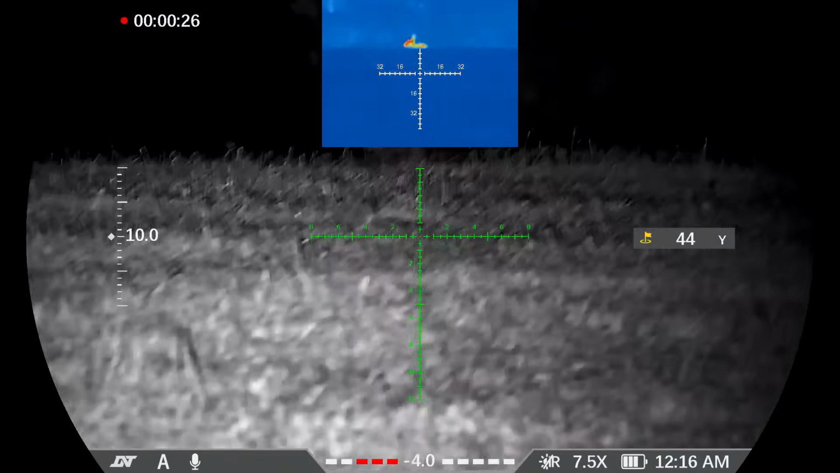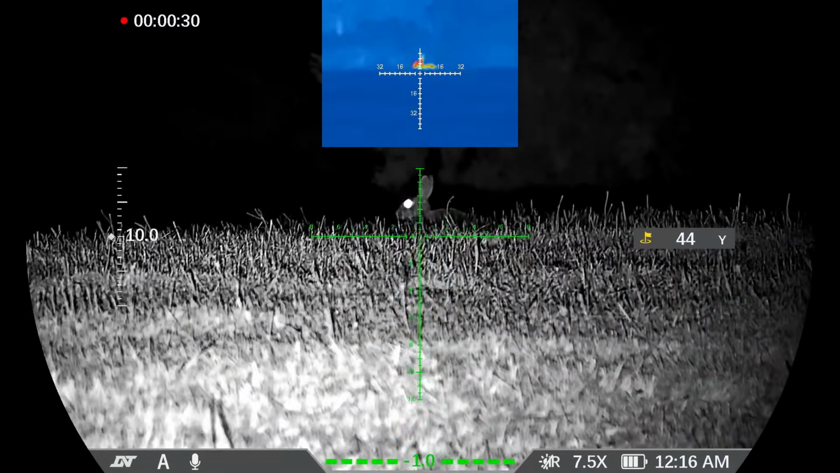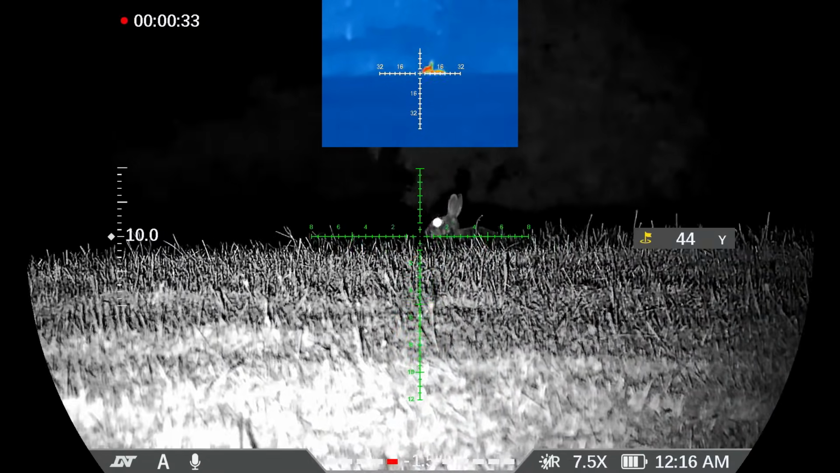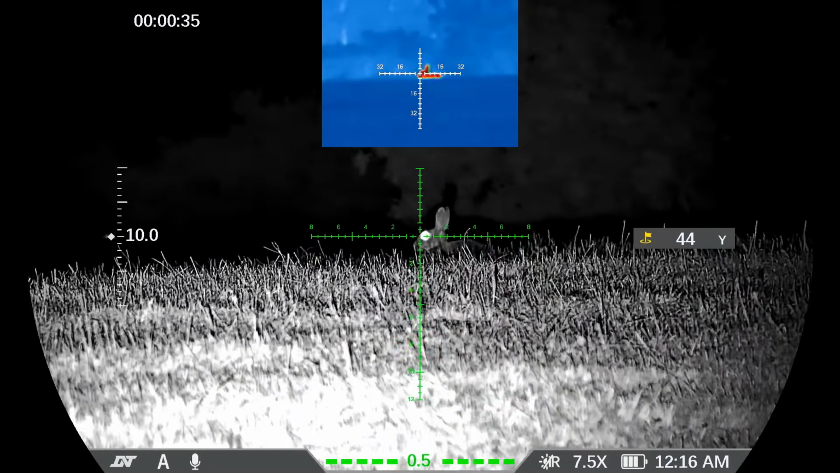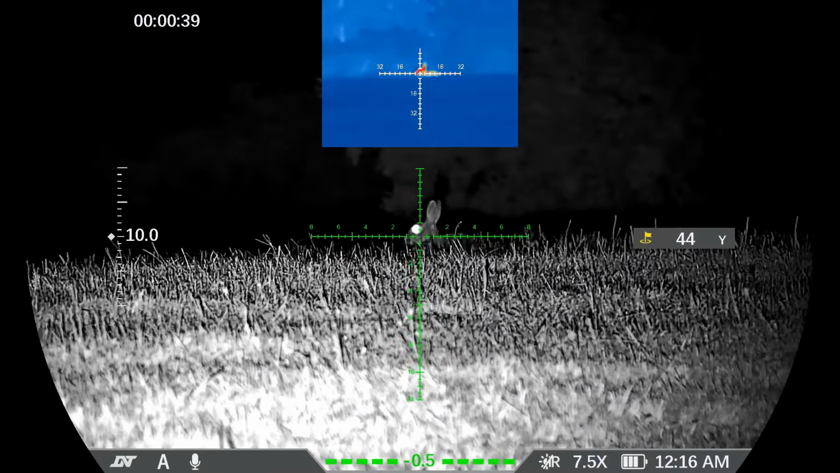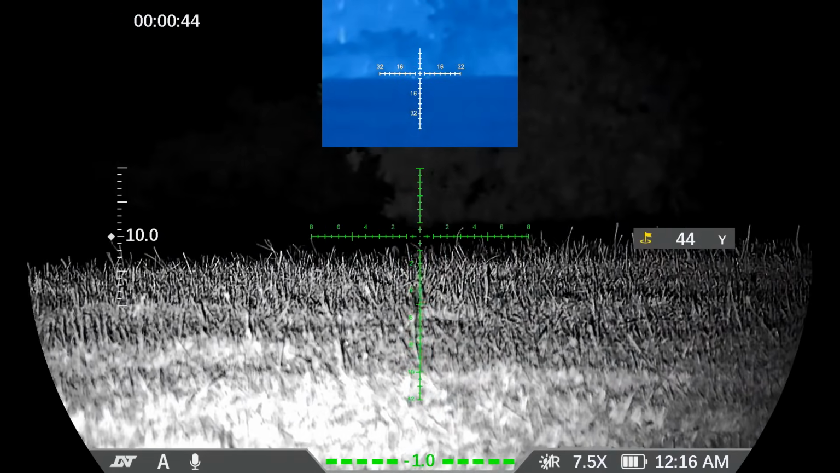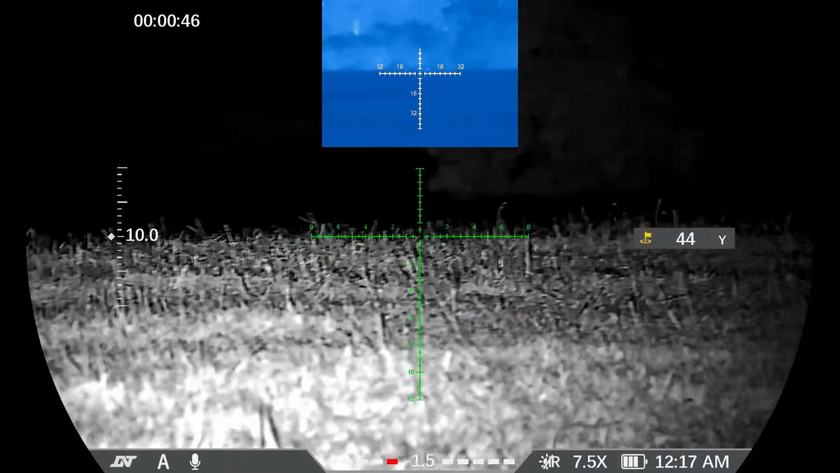He's around 44, I'd say. There's left to right wind, so I'm going to aim just in front by his eye to catch the back of his head. About here. And that's all she wrote.